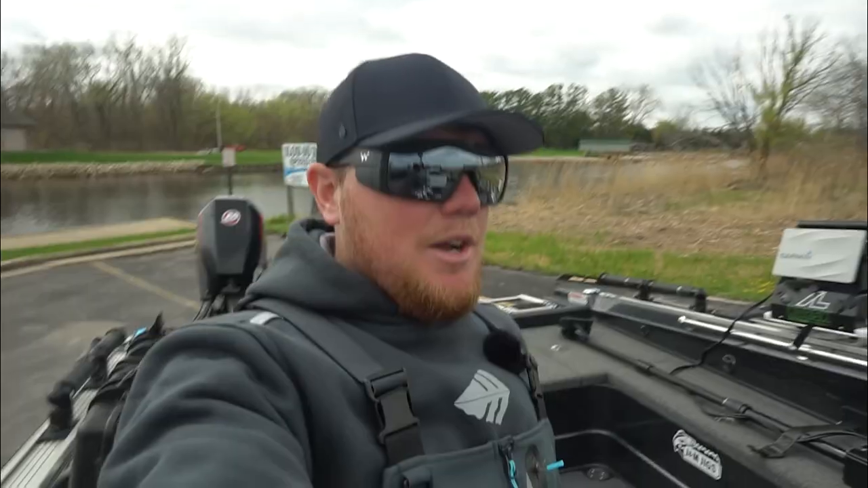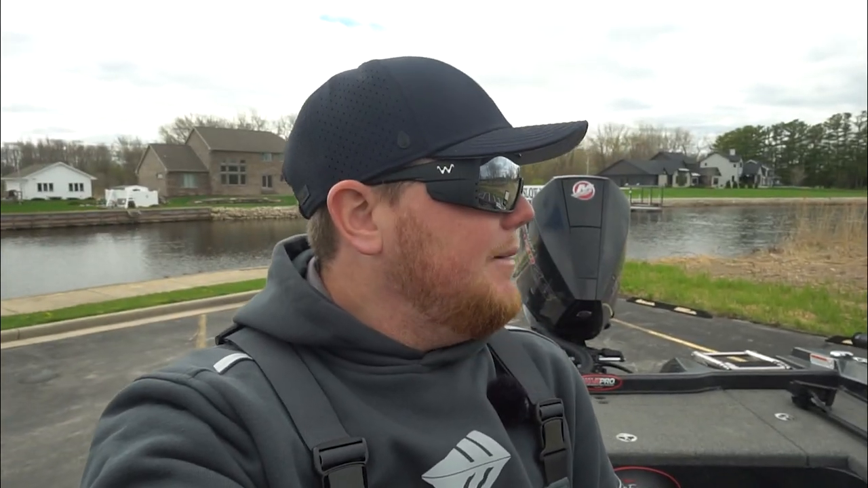Yeah, for anybody that didn't know, we did get a new truck about a month ago. 2023 GMC Elevation with the 3.0 diesel in it, and I'm loving it so far. It's pulling the boat great. Yeah, we went and purchased that.